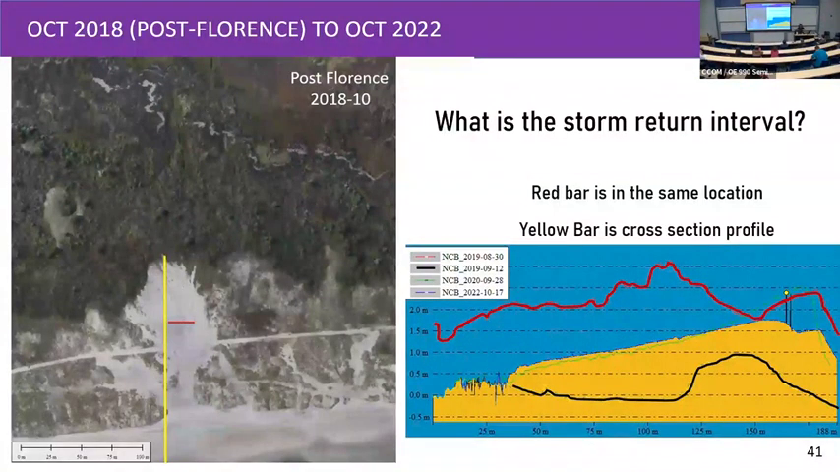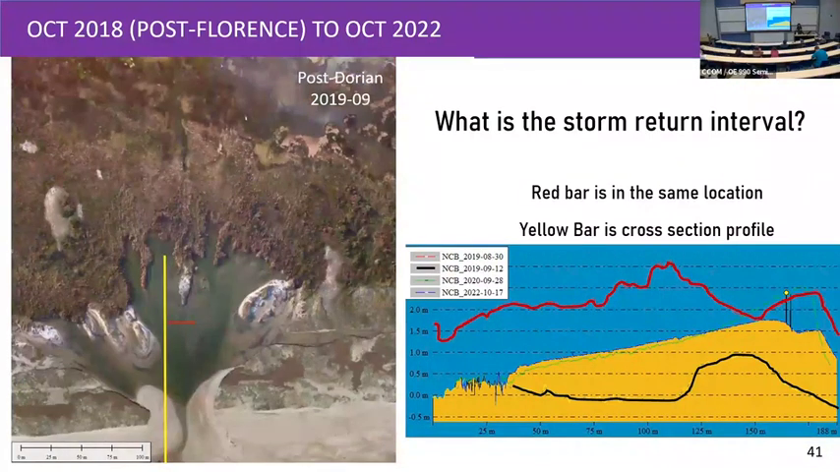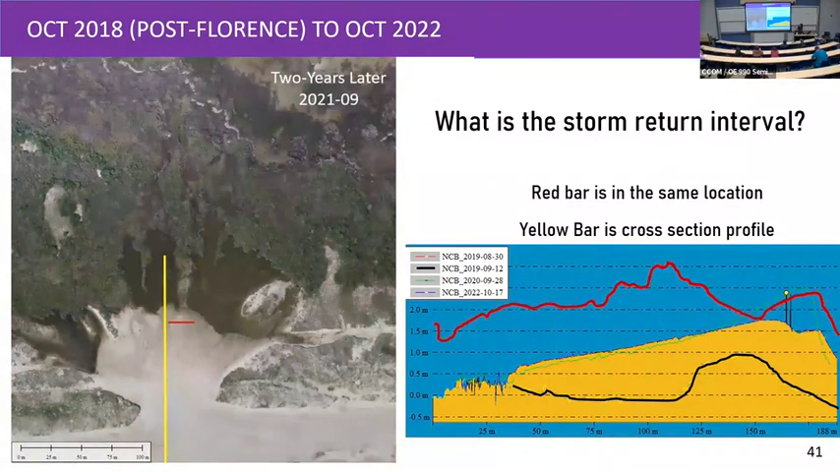So this is another GIF. So this is 3 years now for that pre-Florence, post-Dorian. And so that yellow line is the same, and so is the red. The yellow line happens to be this profile.